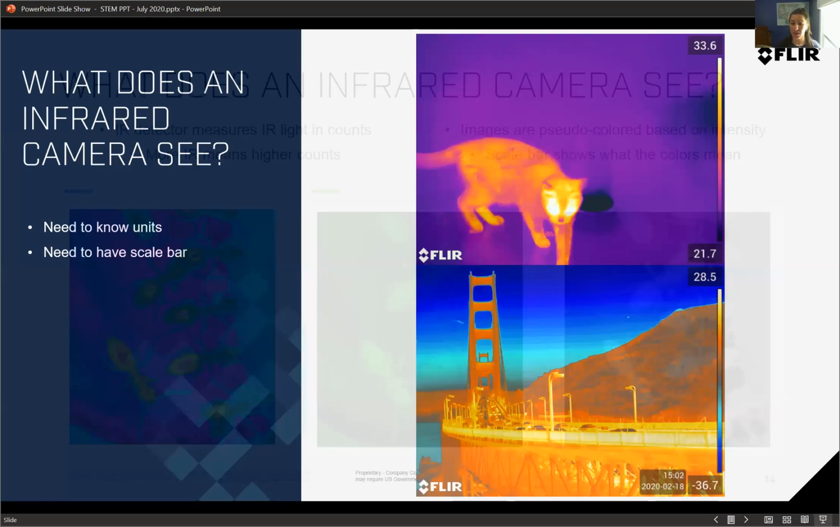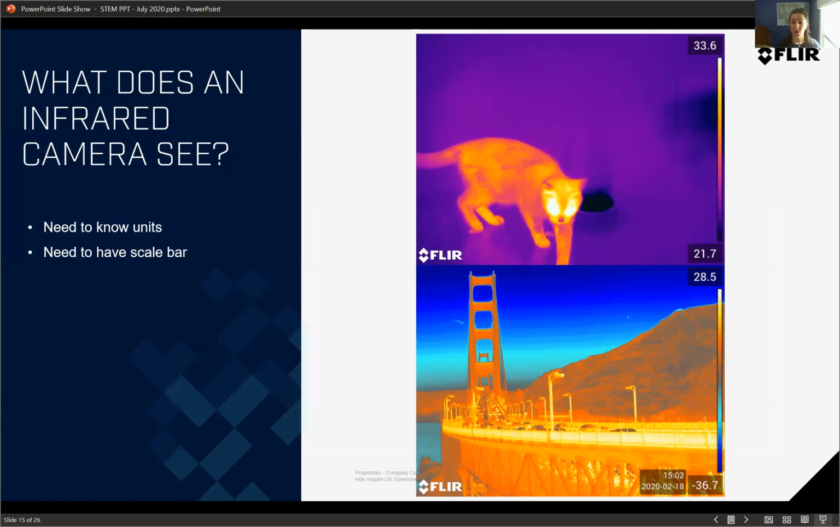Anytime you're looking at one of these infrared images, it's important to know what the scale bar is. The scale bar is the thing shown on the right-hand side of both of these pictures. On the top one with the cat, that's my kitty, by the way. Her name's Lucky. It goes from 33.6, that's what the white color is, the yellowish white, and then down at the bottom, the dark purple is 21.7. Now, what units are those, right? We don't know. I know because I took this picture. It's actually in Celsius or centigrade. That's not very common here in the US, but it is used all the time in science. That's how almost all temperatures are taken in science.